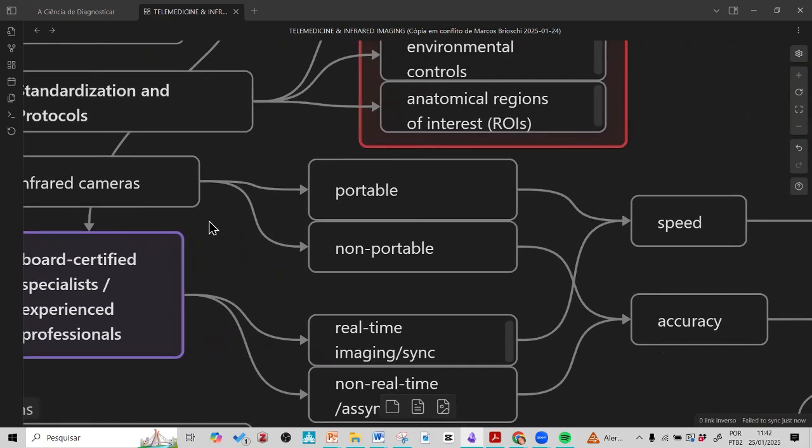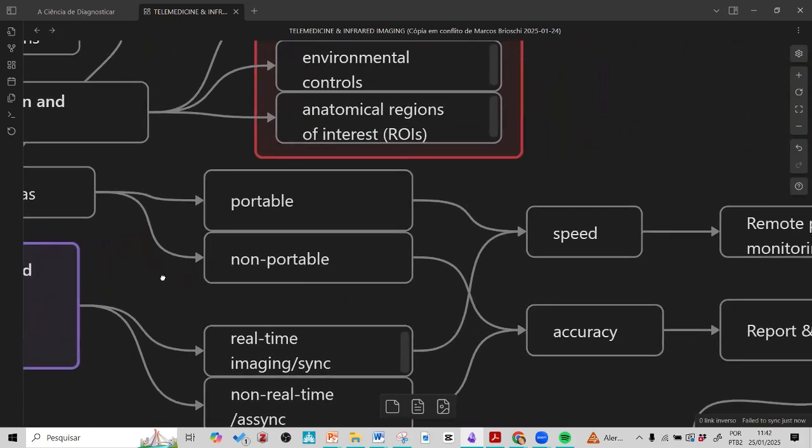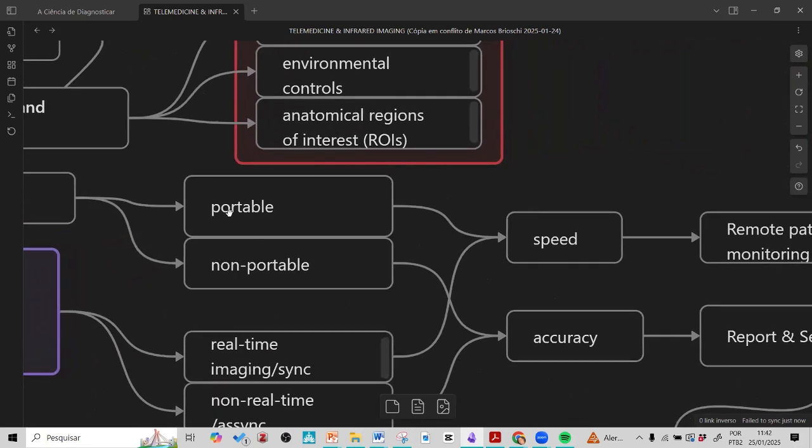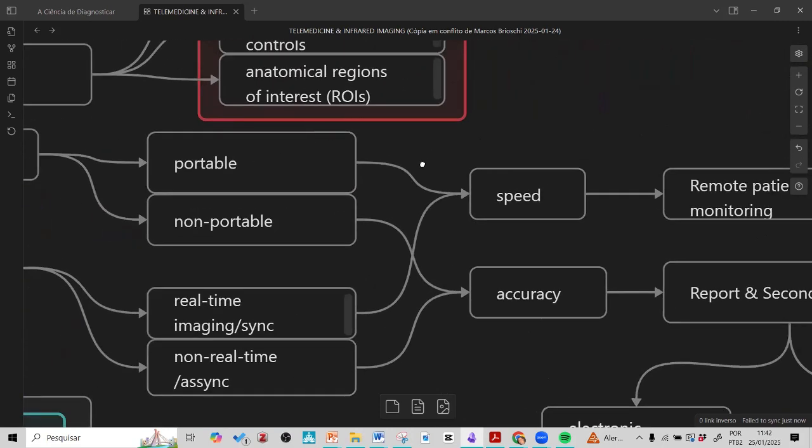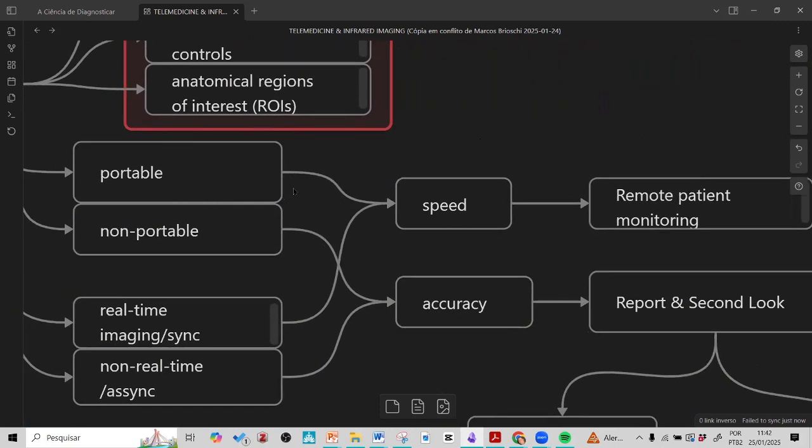Let's talk about infrared cameras. So in telemedicine, we can use portable cameras and non-portable. It means that we can have a point of care approach and a standard conventional approach. Portable is good because you can take images very fast.